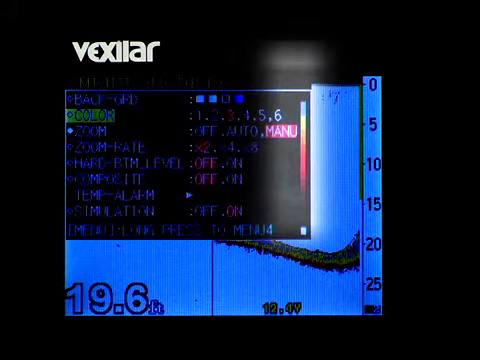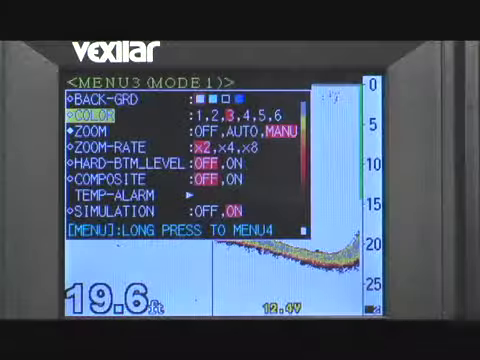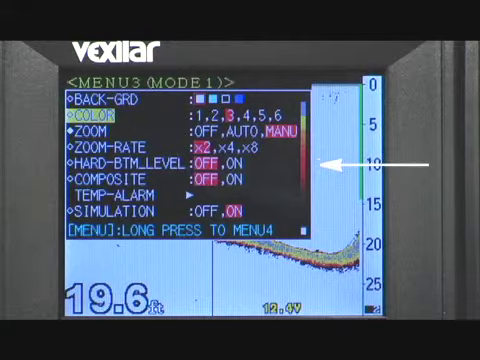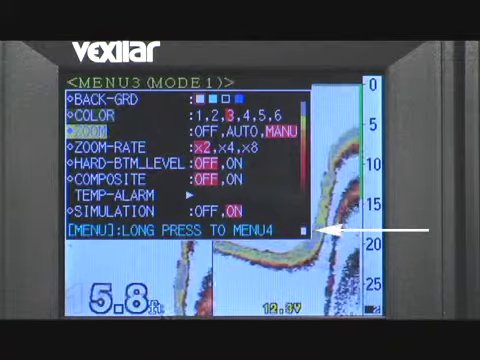Along the right side of the menu window, you can see the color scale. Stronger sonar signals will be represented by the colors towards the top. Weaker signals will be represented by colors towards the bottom.